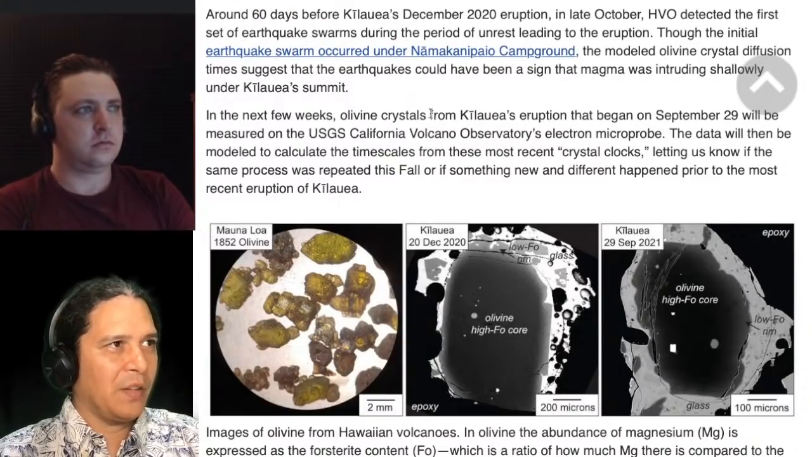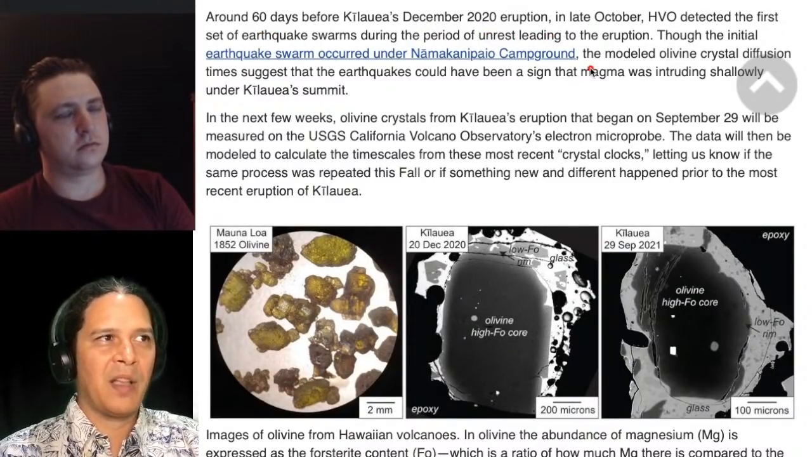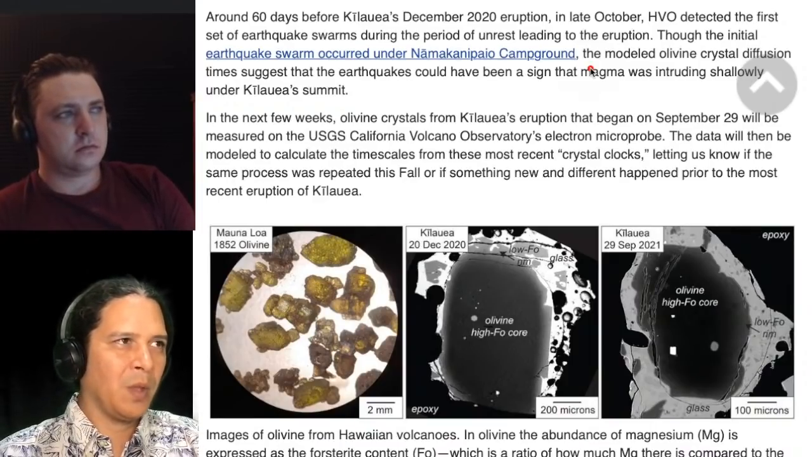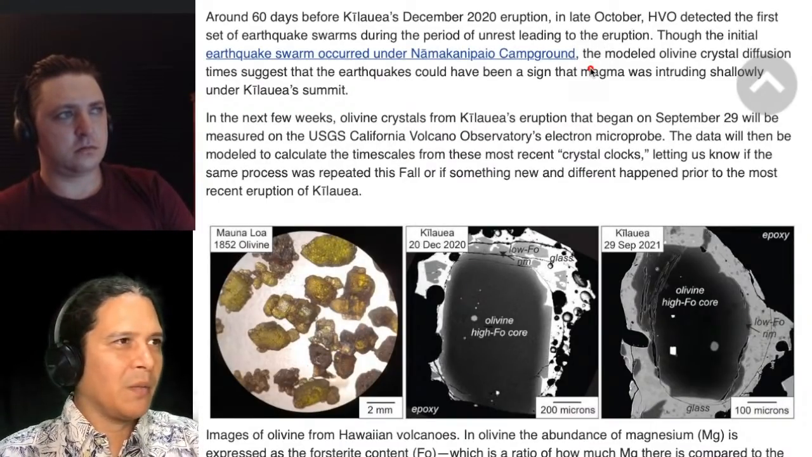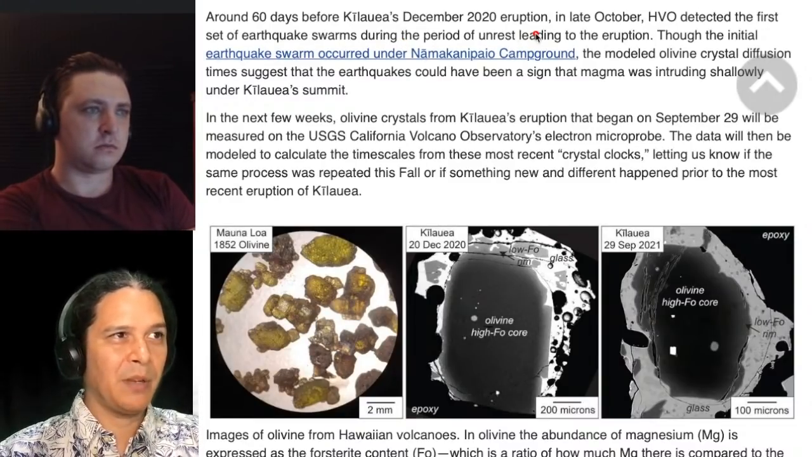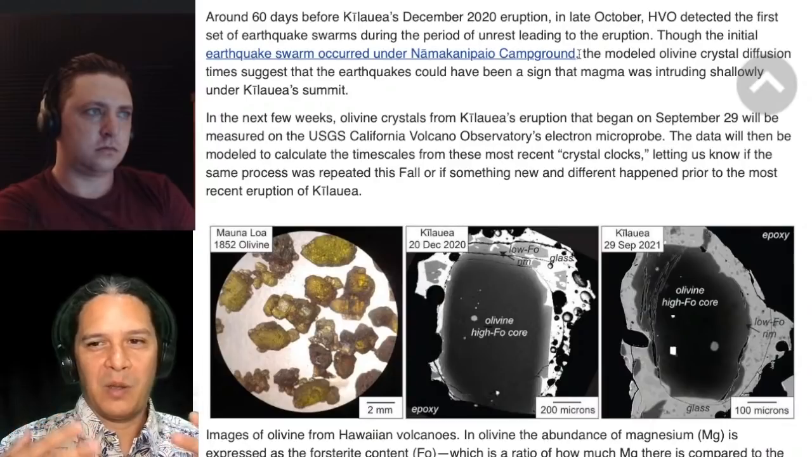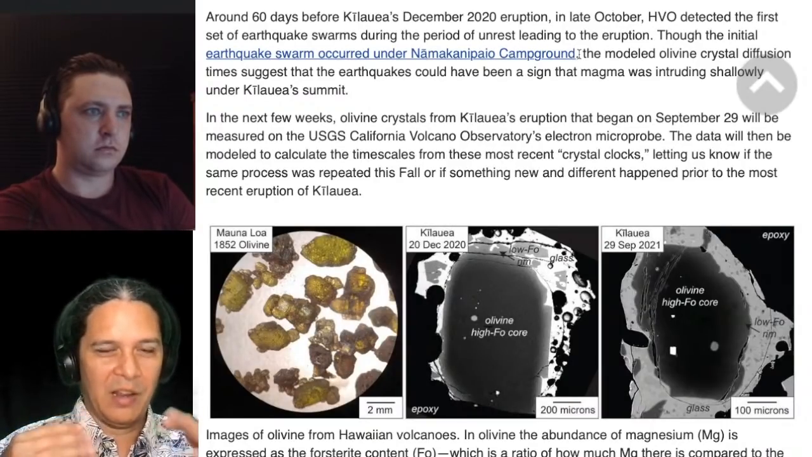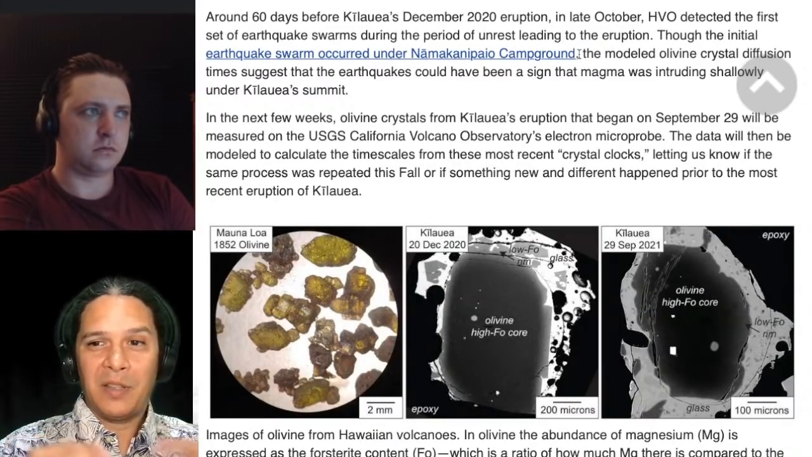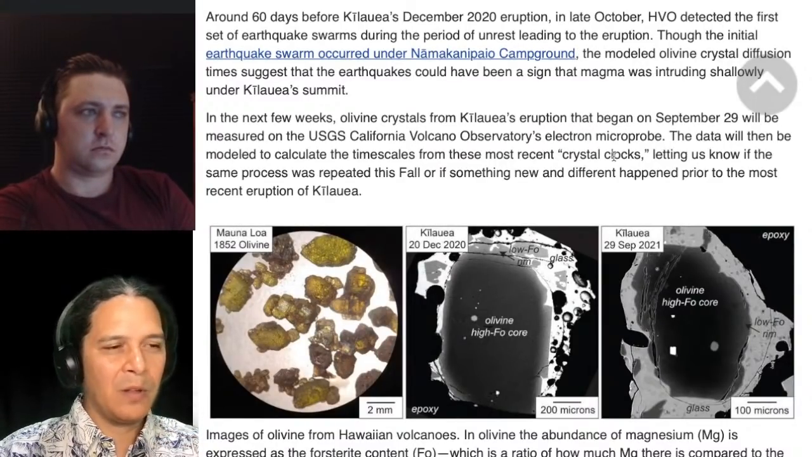And they talk about how 60 days before December 2020 was a set of earthquakes that began under Nāmakanipaio, northwest of the summit of Kilauea, right between the Kilauea and Mauna Loa boundary there, right? So that was, in hindsight now, the sign that was likely that injection of magma into the summit region, causing that adjustment between the volcanoes, causing the beginning of that era of all those extra summit earthquakes that kept occurring until it eventually popped out 60 days later. And so that gives us some pattern of it as well.